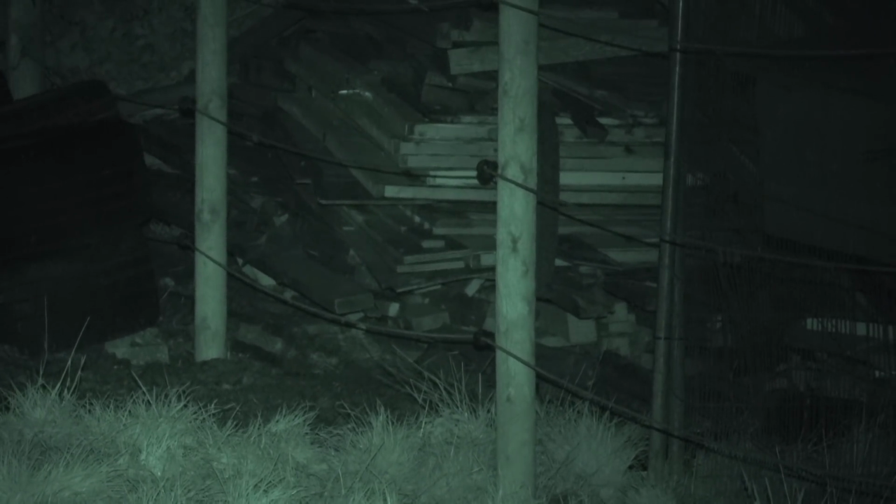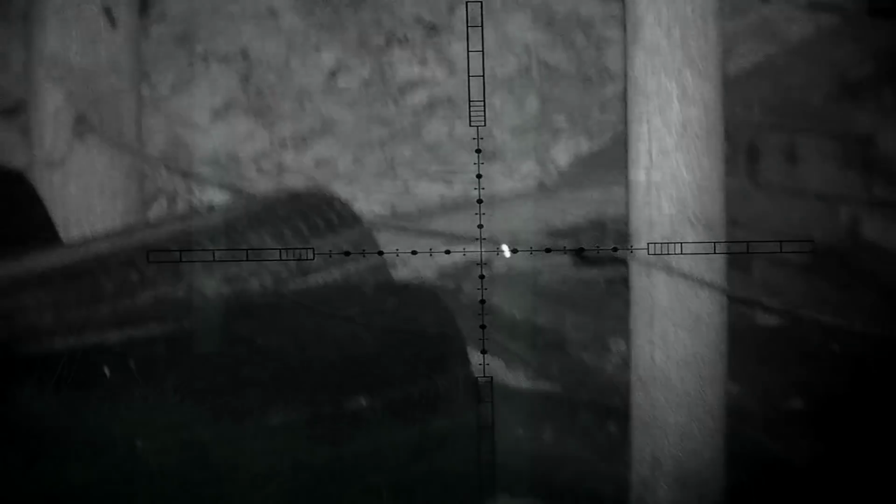Yeah. So while Mark gets stuck in at the front of the pen, I decided to have a little look around the side at this prospective woodyard, and it would prove to be a very wise decision.